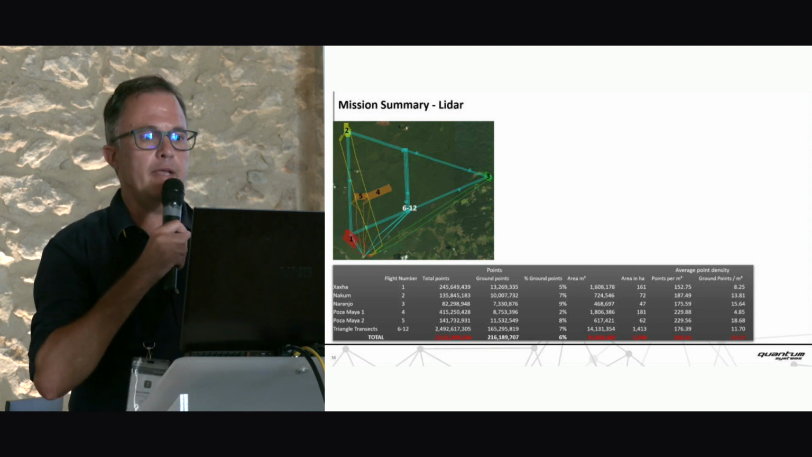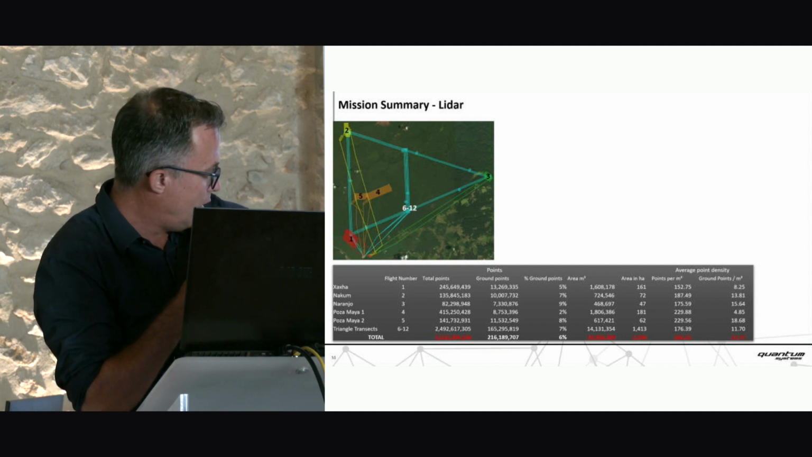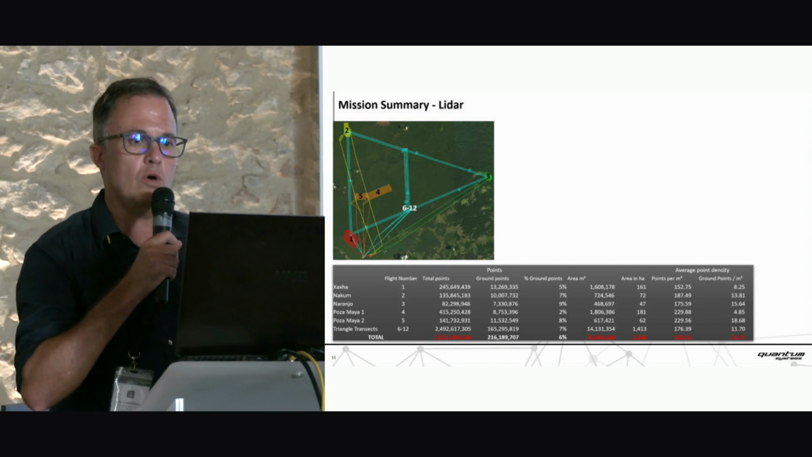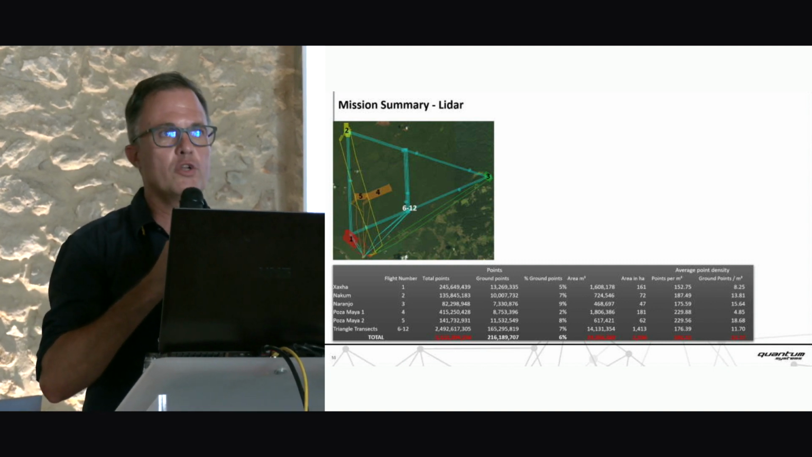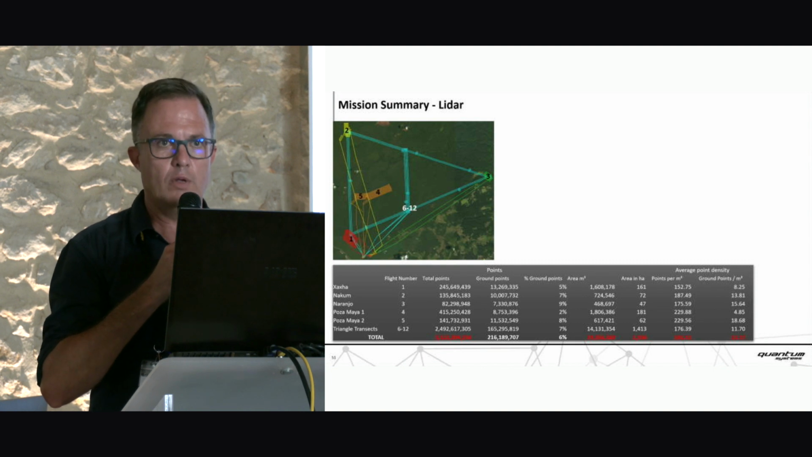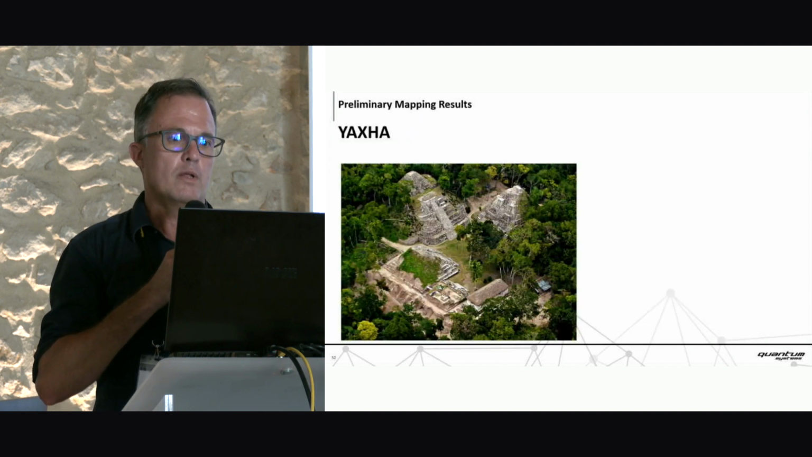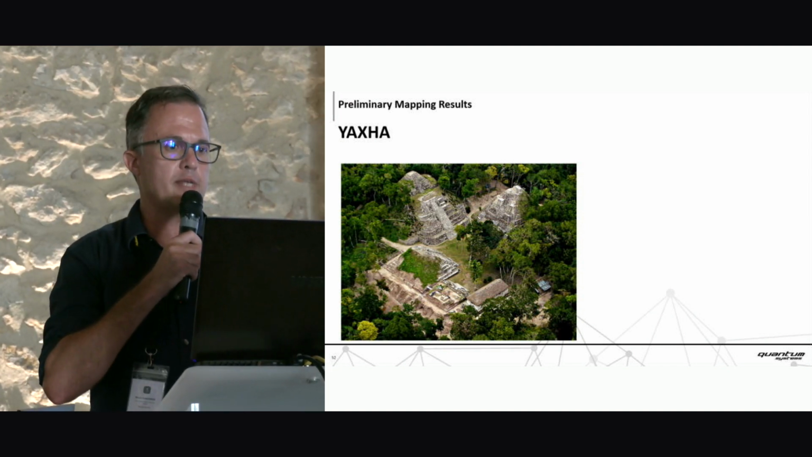And the table indicates that we surveyed 118 total points per square meter, and 11 ground points per square meter on average over the total area. So 118 with non-ground, and 11 points on the ground per square meter is the average outcome of the data, which is not a regular grid, of course, but it's good enough to create a nice DTM. So I think it's something we can work with.